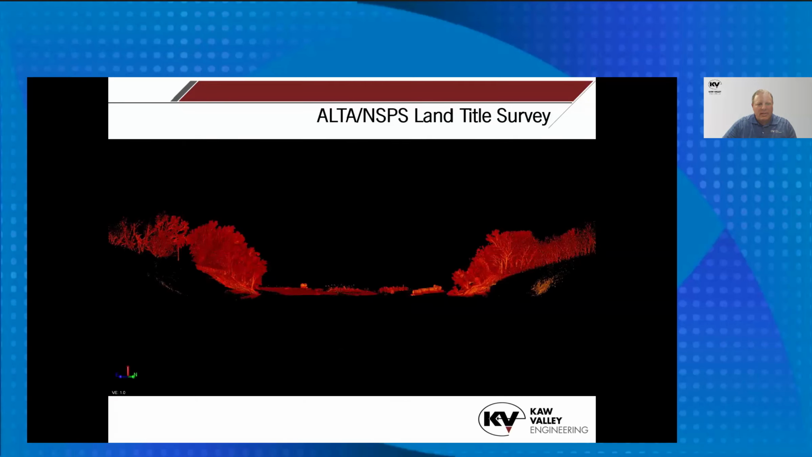And this is just another cross section. As you can see, there are some sandbars and stuff, but you can easily depict the banks that we needed to establish the center line of this channel.